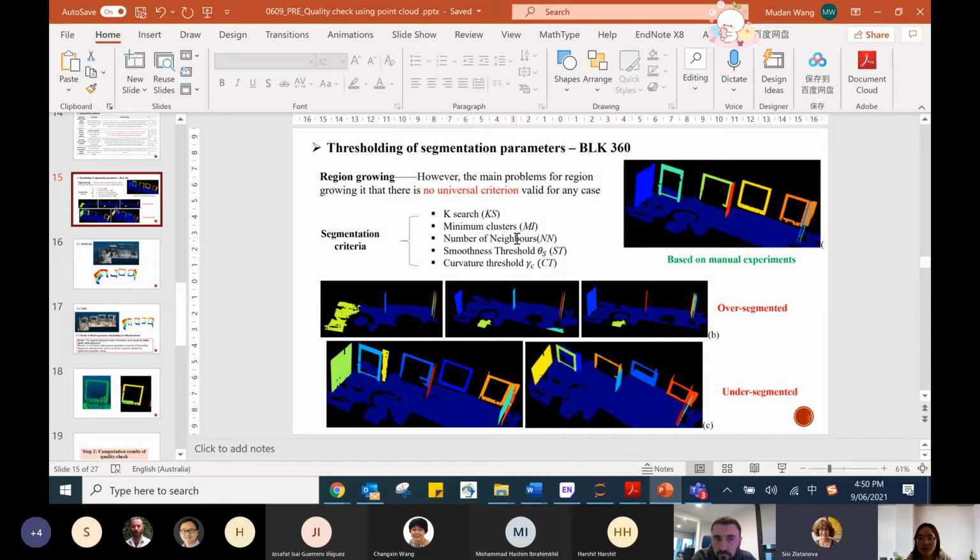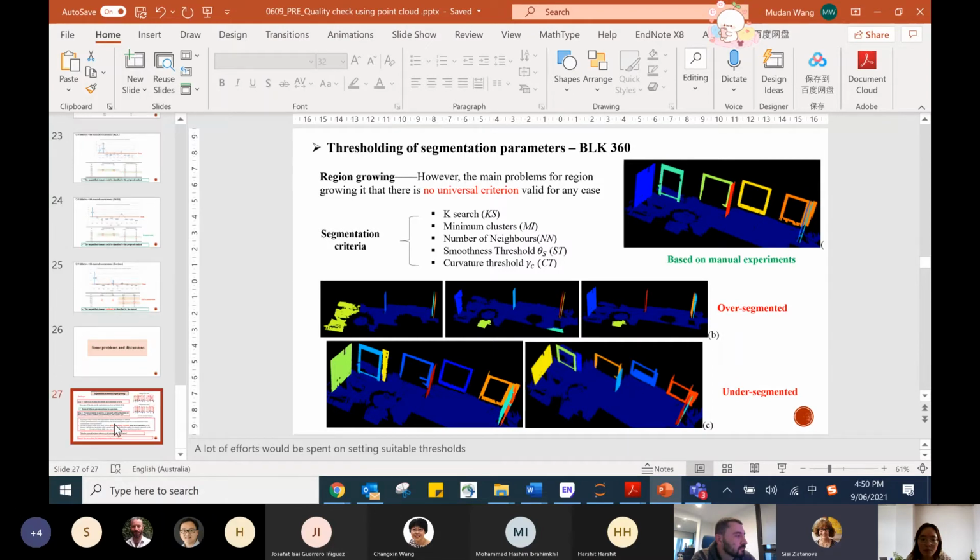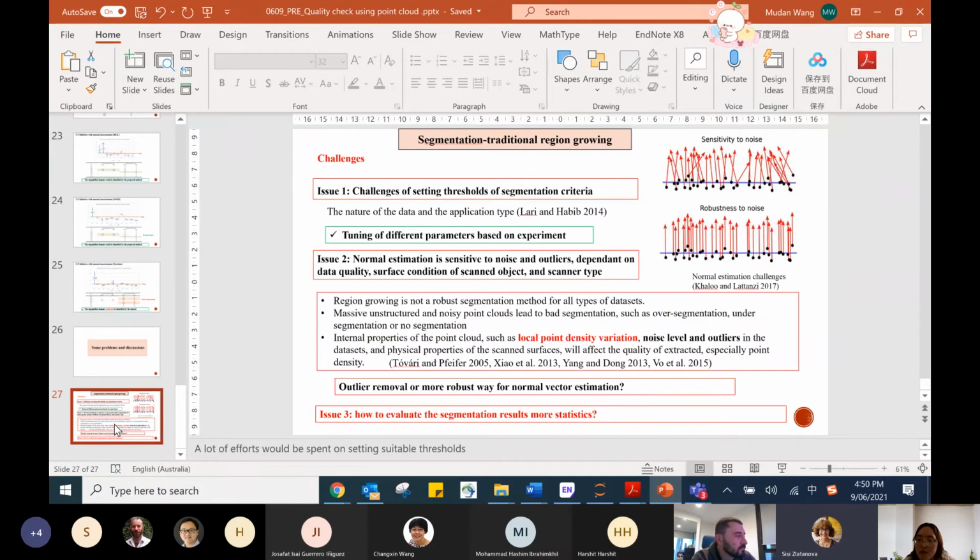And Nina, did you use noise removal in your point cloud? No, I haven't used it. Okay. I remember that. Okay, but probably I remember wrongly. Mudan? Yeah. I do have a lot of questions and suggestions here.